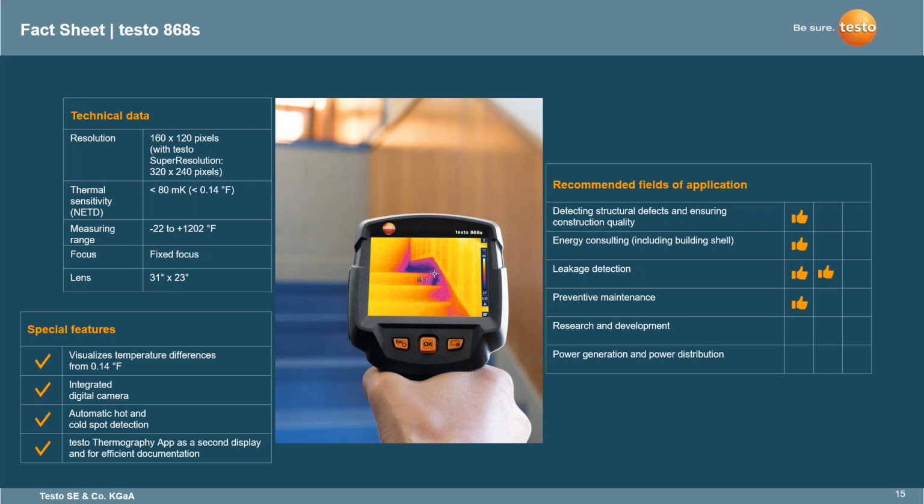This one has the integrated digital camera, so when you are taking images with our Testo thermal imagers, the 868S is able to get a thermal image as well as the actual real image, so that when you're doing the post-processing, you can actually see what you took a picture of, the location, and have both within the Testo IRSoft software, which we will cover later.